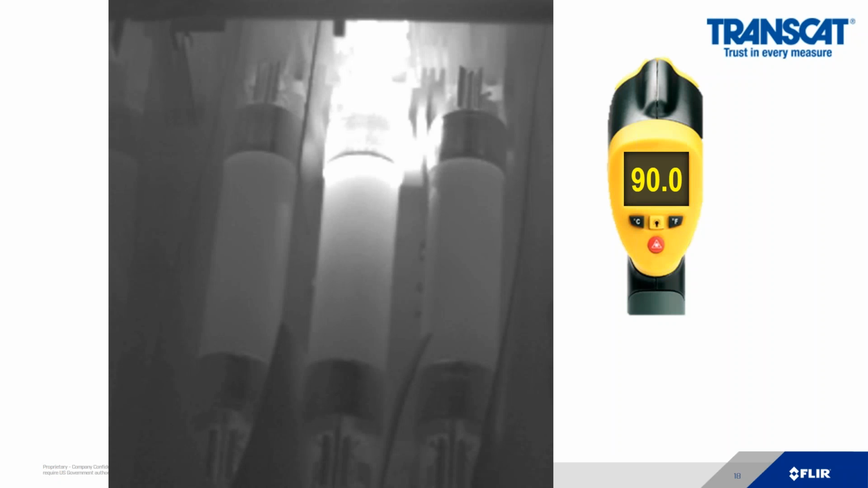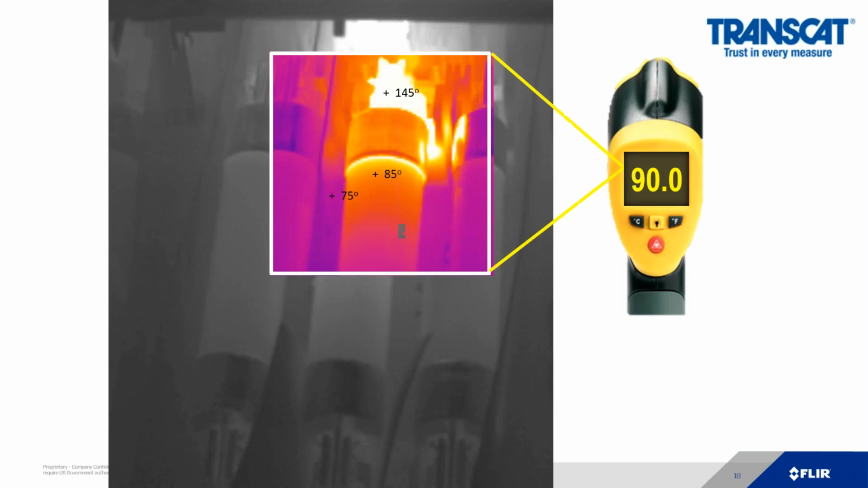So with these fuses, if I use a spot gun, I'm going to get a 90-degree temperature measurement. And the reason why is because I am looking at this picture, and if you see the 3 temperature measurements of 175, 75 degrees, 85 degrees, and 145 degrees, you are averaging all those temperatures. So the spot gun has no ability to identify the hottest pixel because it's just 1 pixel, and that all becomes an average.